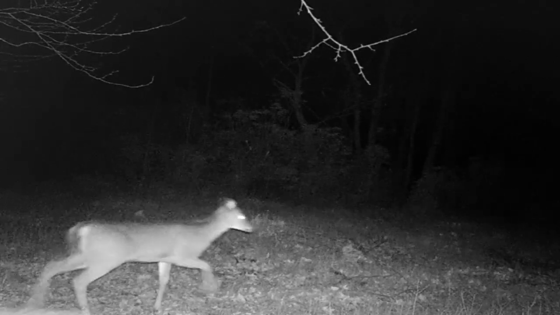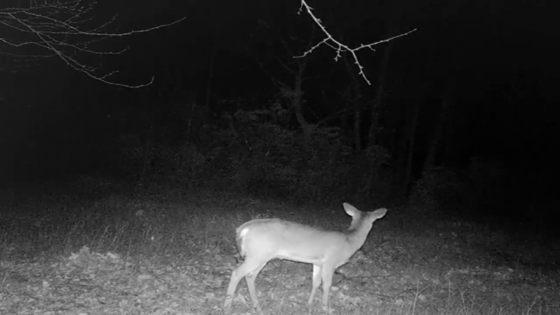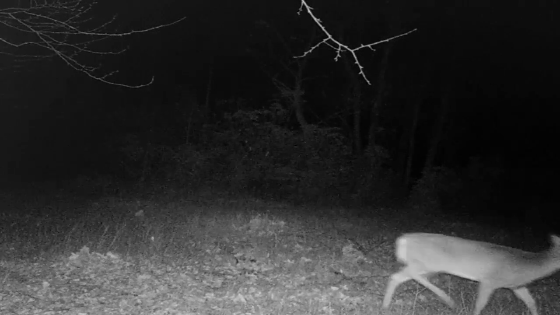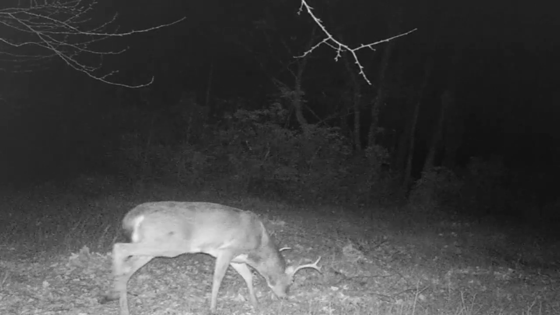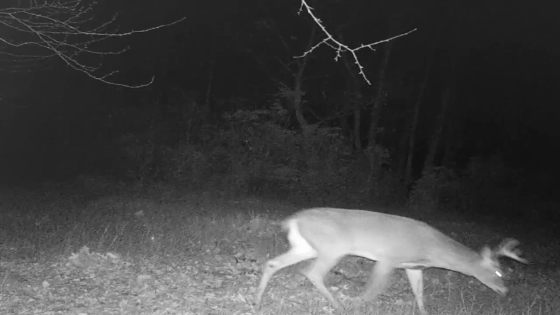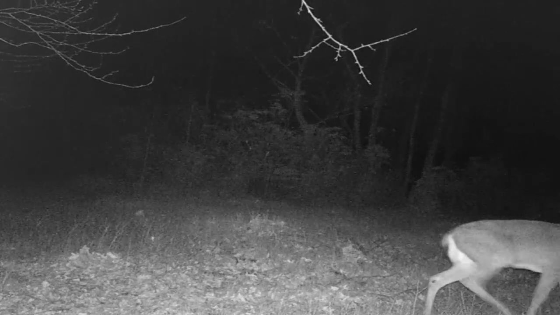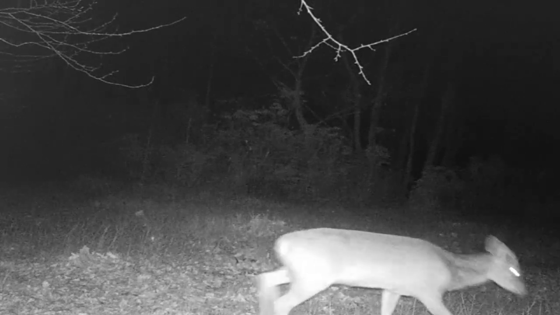Couple more does wandering through. And I think that one there is a smaller 8-point, but I ain't 100% sure. A little spike.